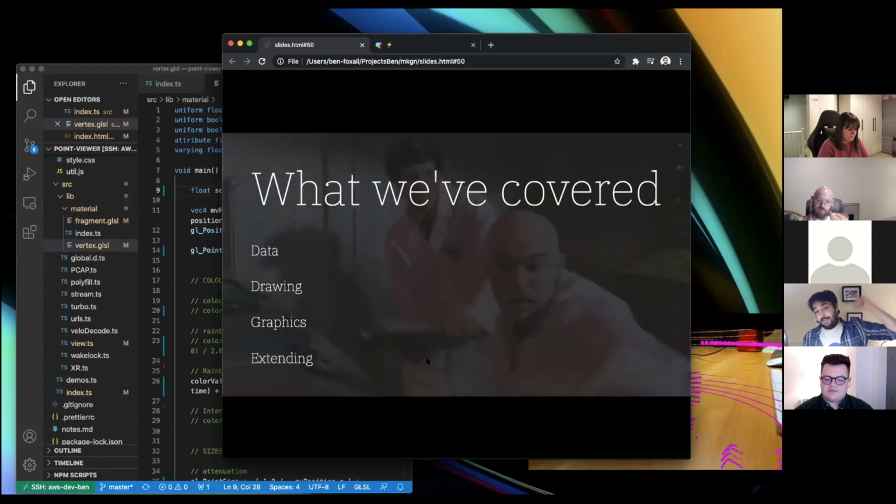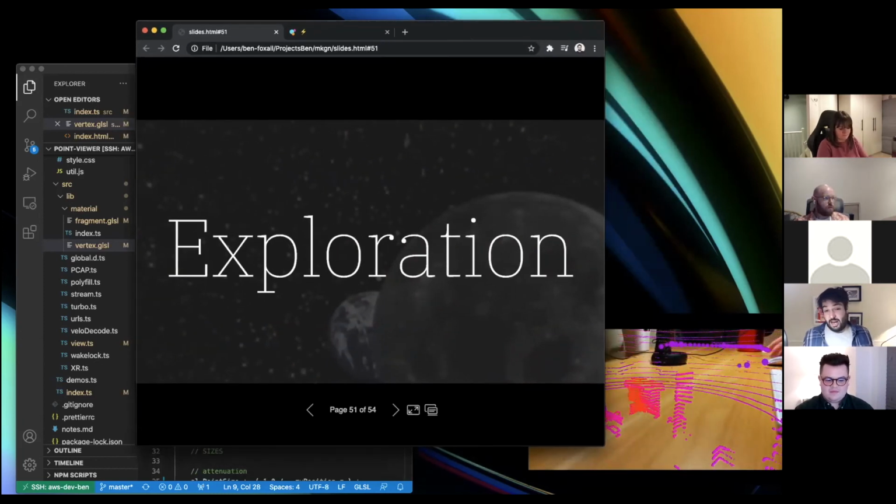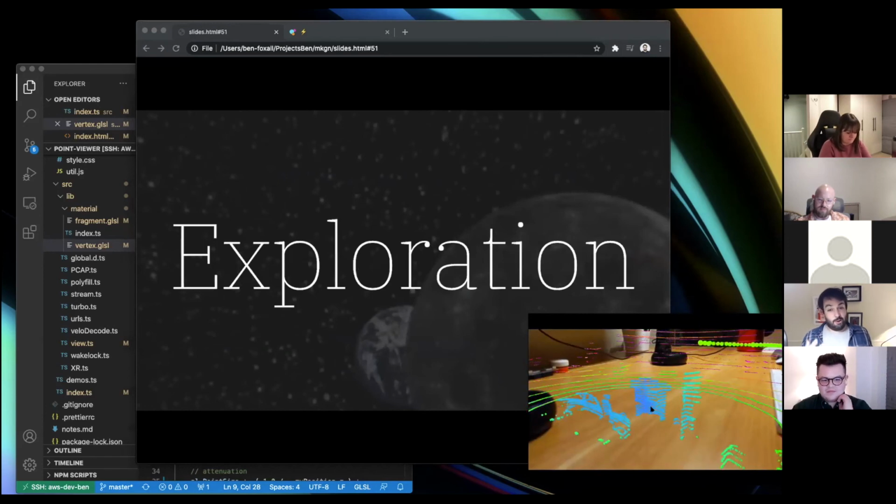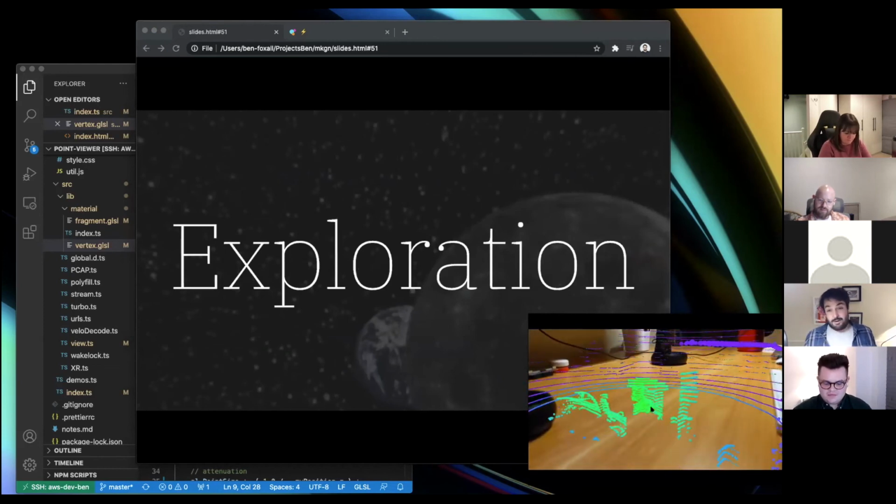So what we covered is capturing data, visualizing it, pulling out content, drawing that content to those canvases, graphics pipelines, and extending into other browsers and stuff like that. And I guess the last thing I wanted to talk about was the idea of exploration, right? We've gone from visualizing raw bytes and hexadecimal digits through to live coding on a mobile device that is doing something very different. And that's a very incremental and explorative process.